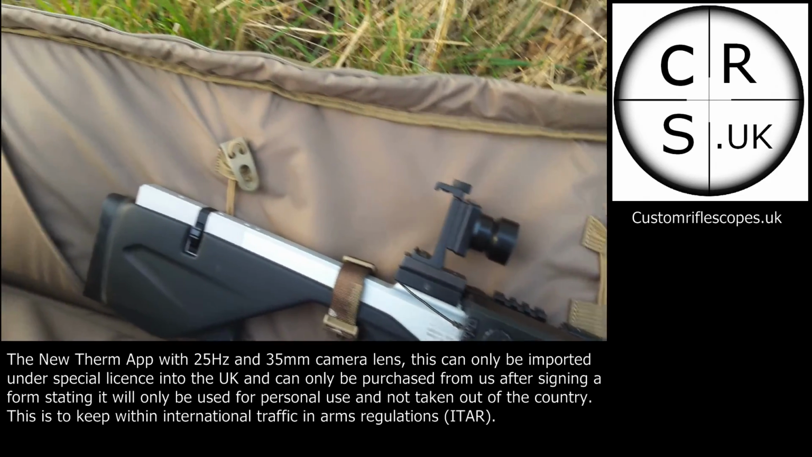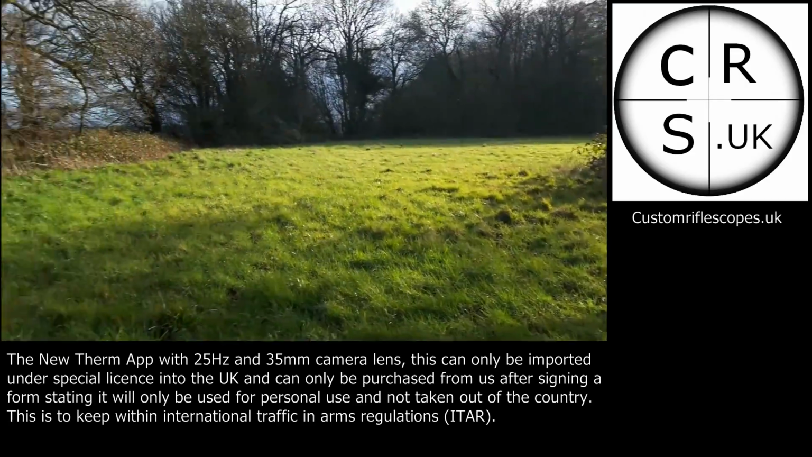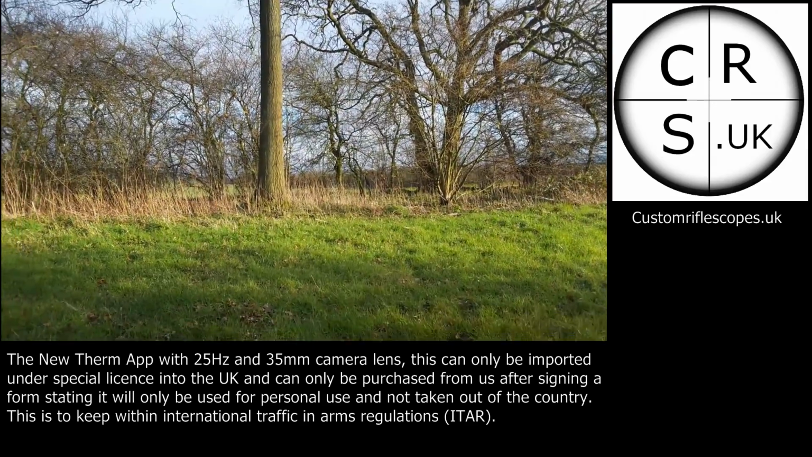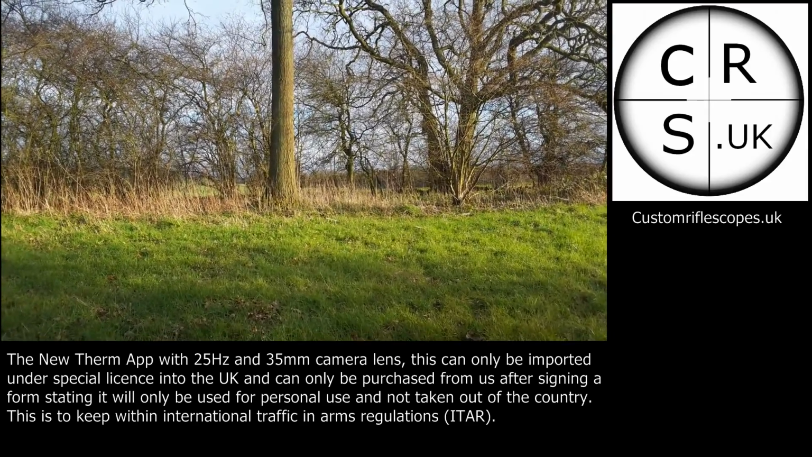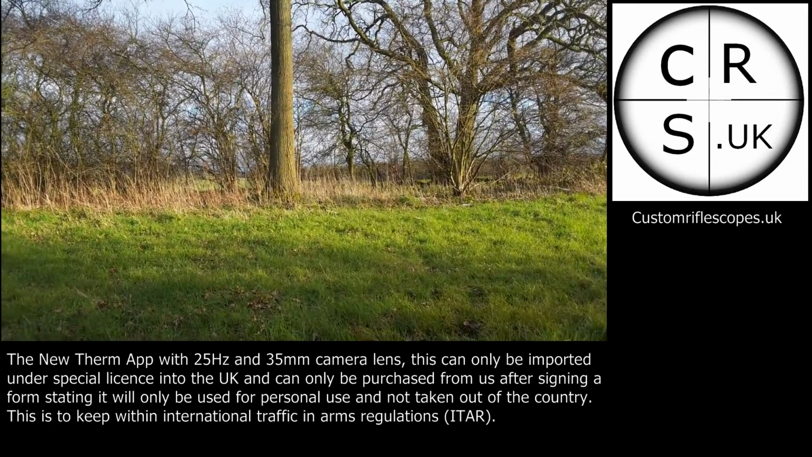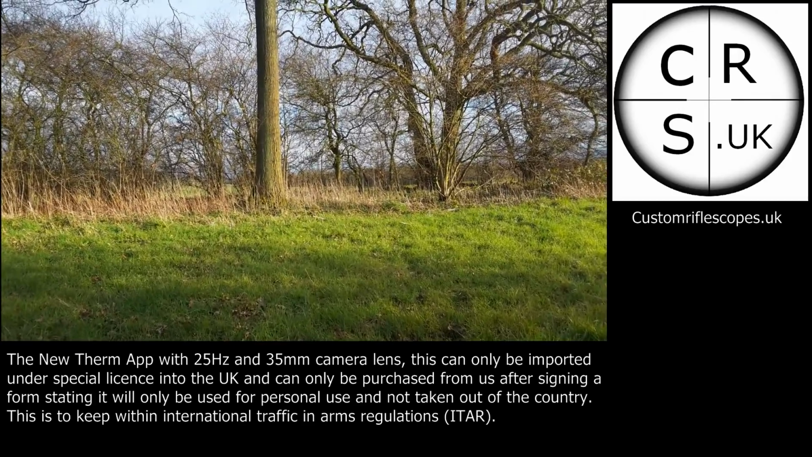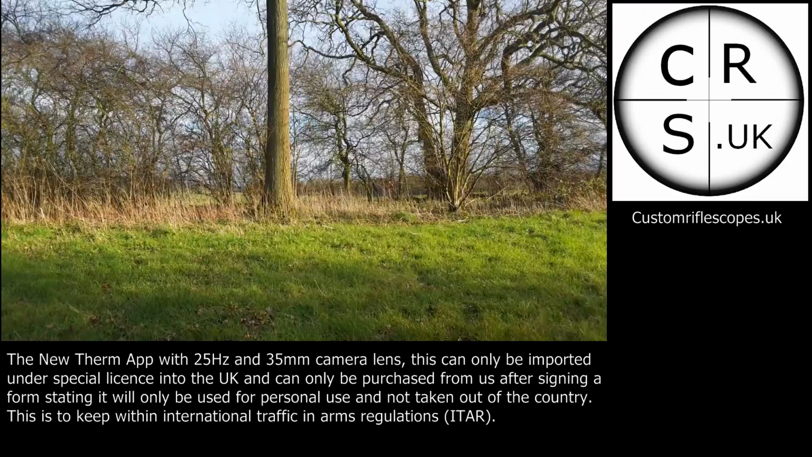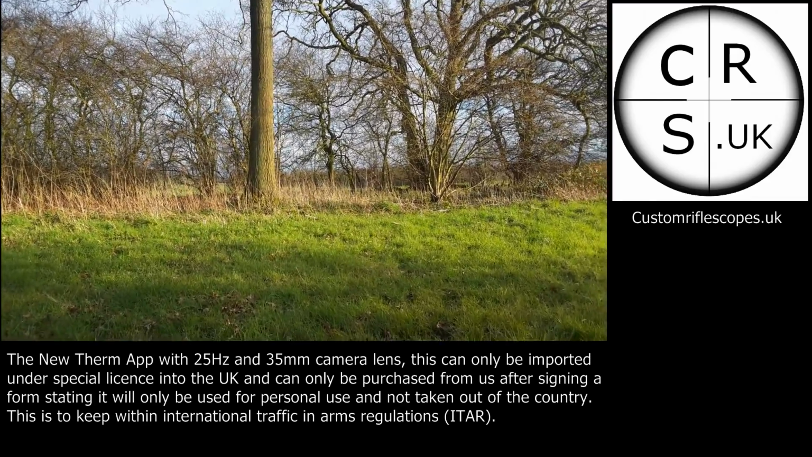So today what I'm going to do is set myself up in a lovely farm area. On that tree I'm going to put a piece of tin foil. I'm going to make sure I'm about 15 to 20 yards away like I was last week, and I'm going to shoot at the tree, and let's see if it's kept zero.